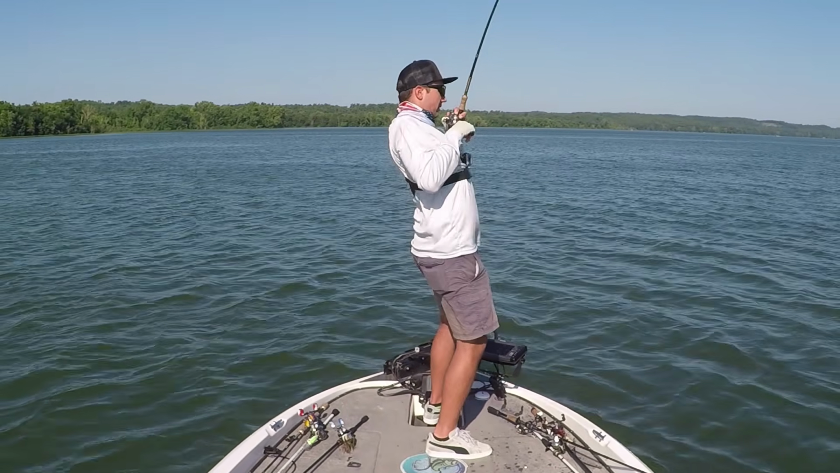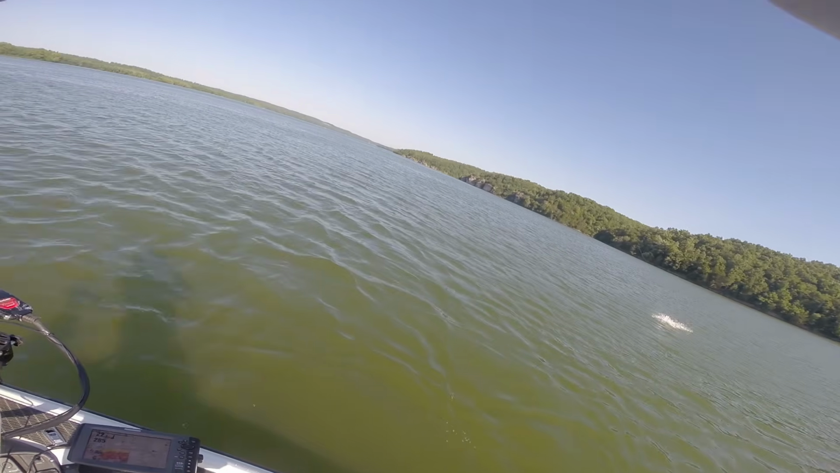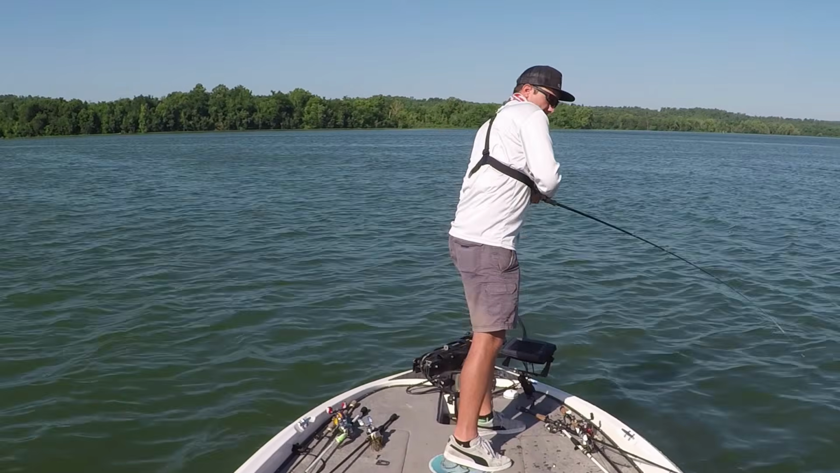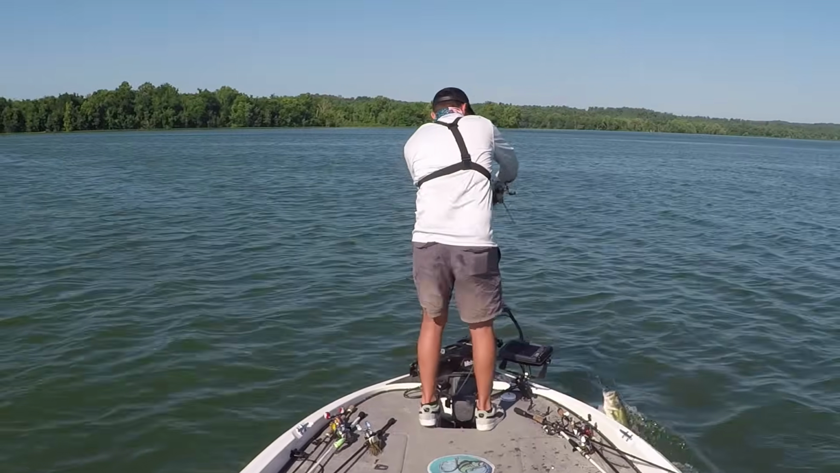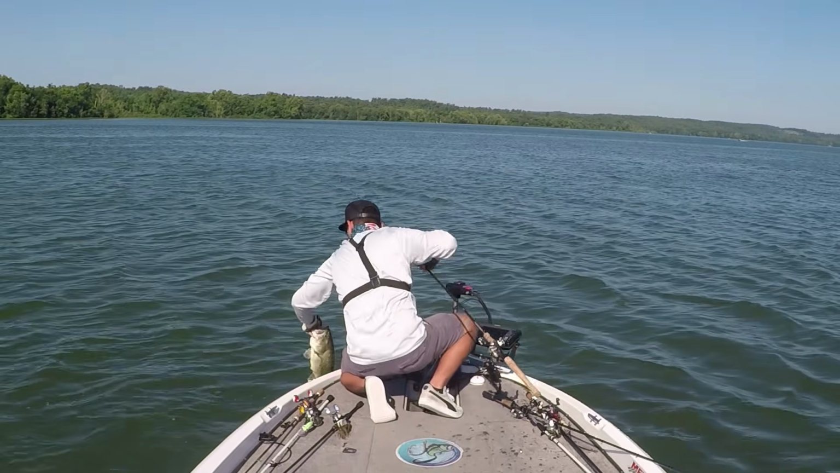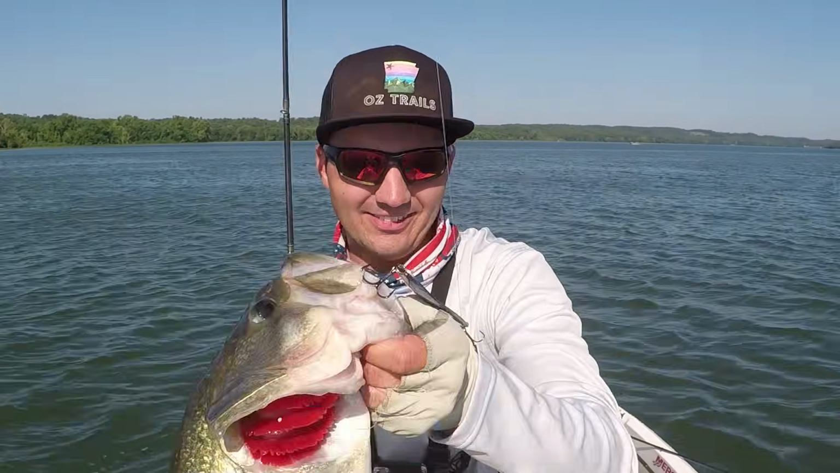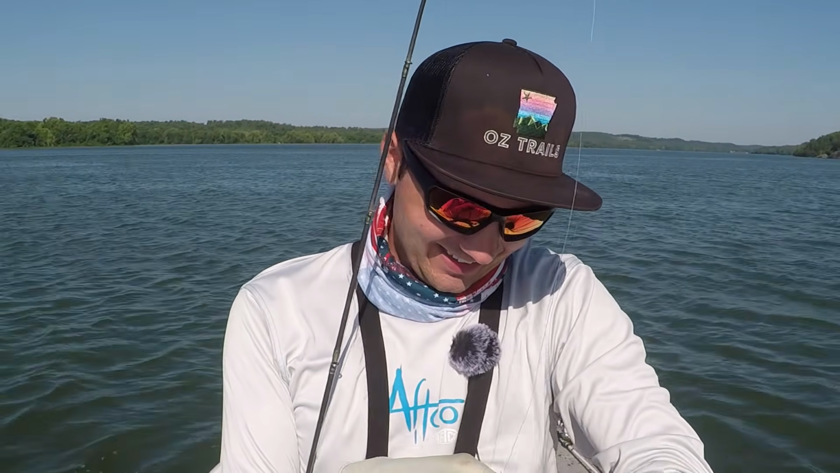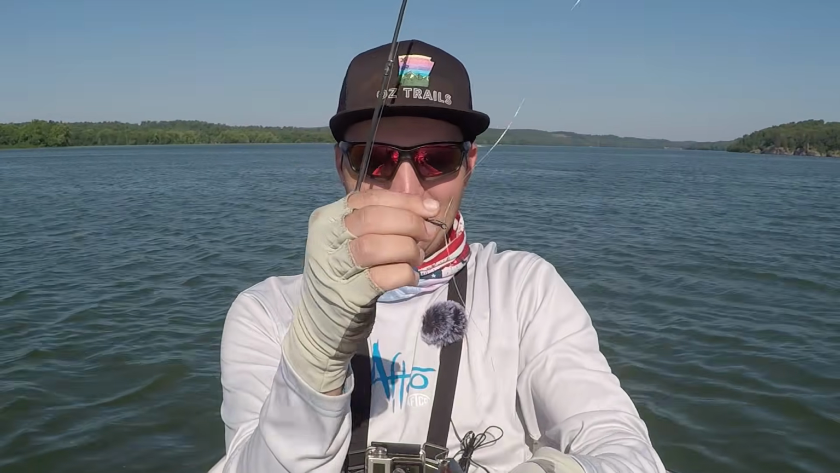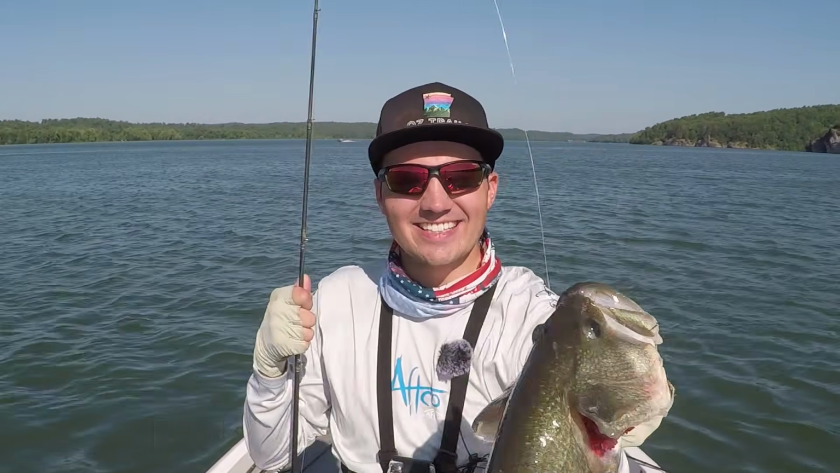That's a good one. That's a big one. Stay on fish. That's a big one. There we go. Golly, that's like a 4 3/4 pounder here. I have a stinger hook on the spoon right here. It keeps getting caught up in everything. But that's literally the next cast. Look how fat that fish is, dude.